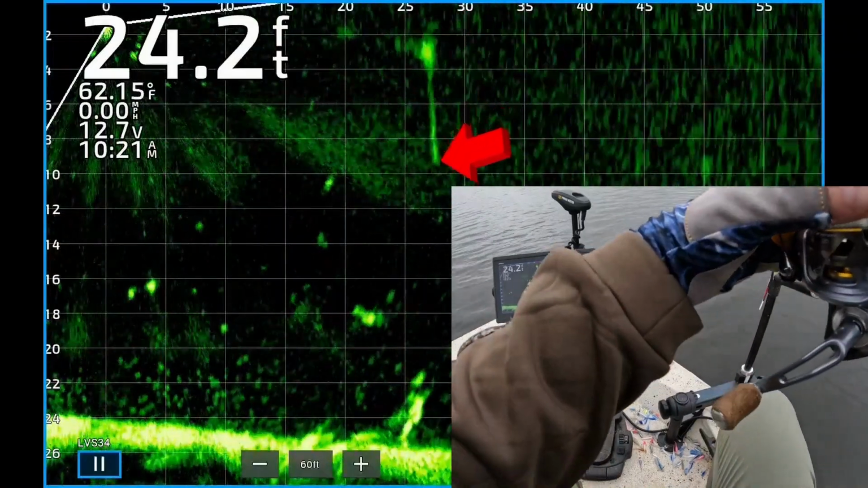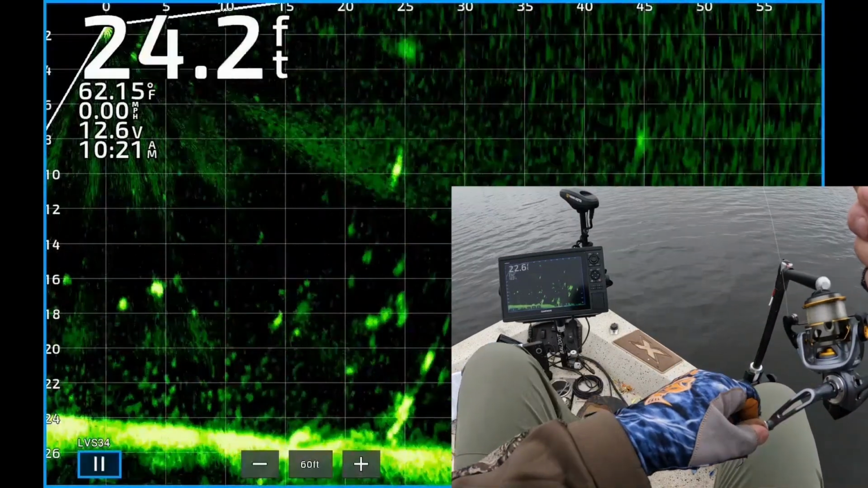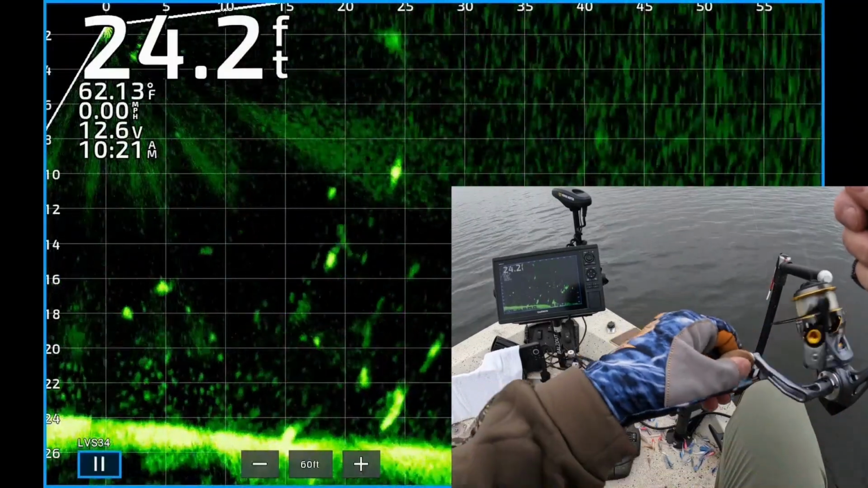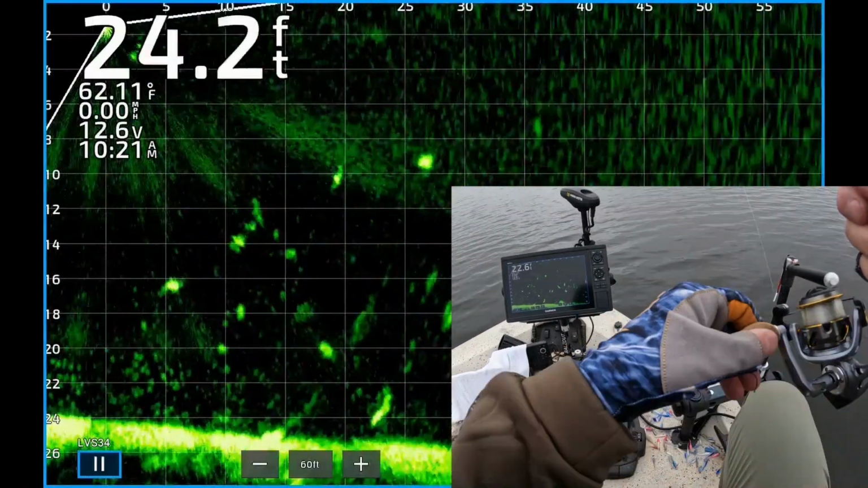Get it back out there. There's my cast, 27 feet from the boat. No takers, so I'm reeling it back up. Now I'm dropping it down on that fish. About 16 feet from the boat. He was kind of following it. Not interested.